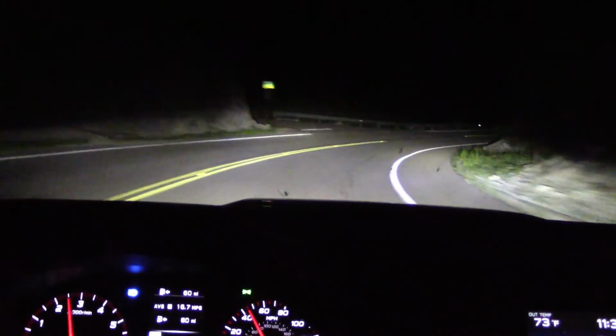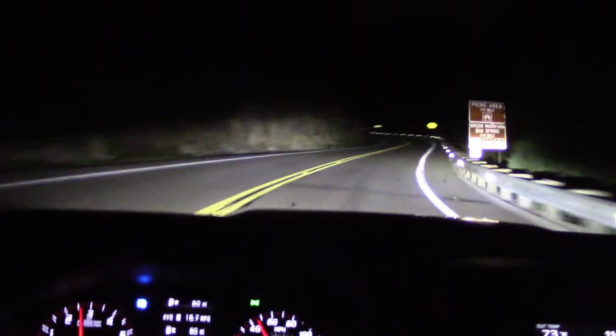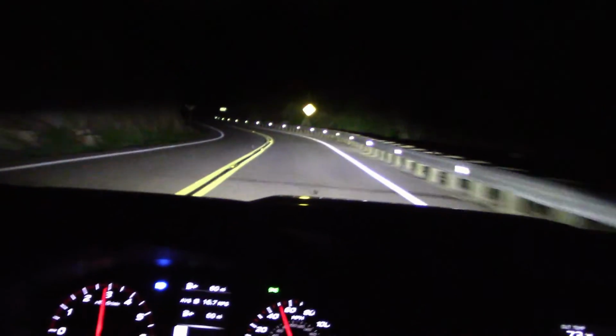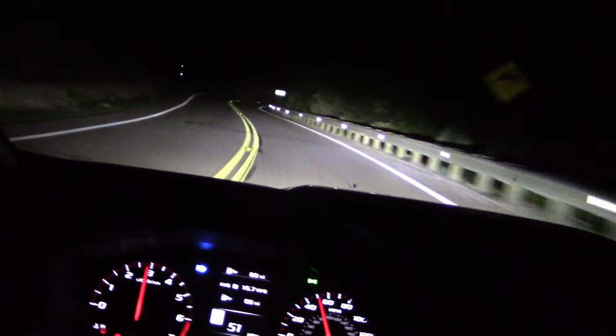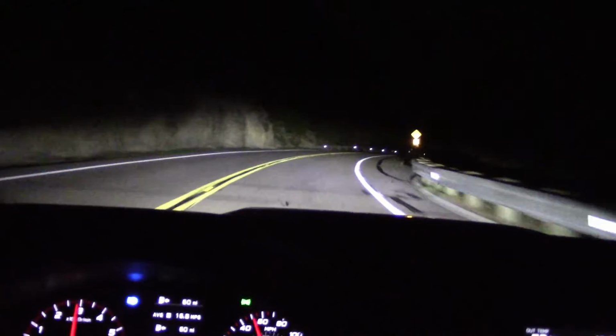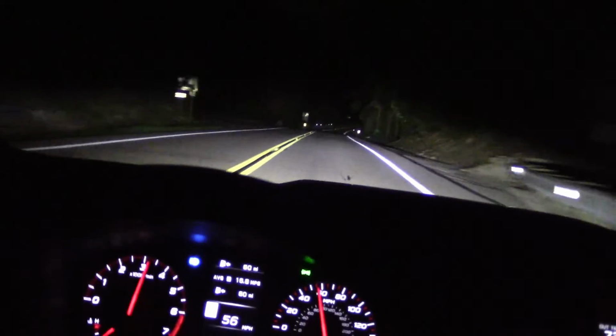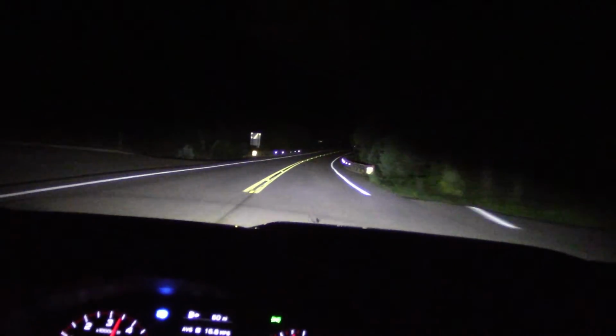Just a piece of advice, try not to damage the active headlight system because they're very, very expensive to replace. On most vehicles, you're talking about a couple $1,000 for each headlight. So take good care of them. Your pocketbook will appreciate it.